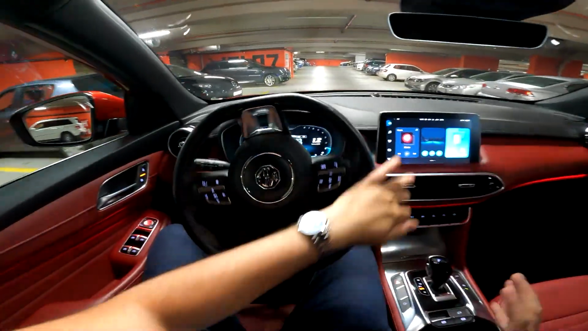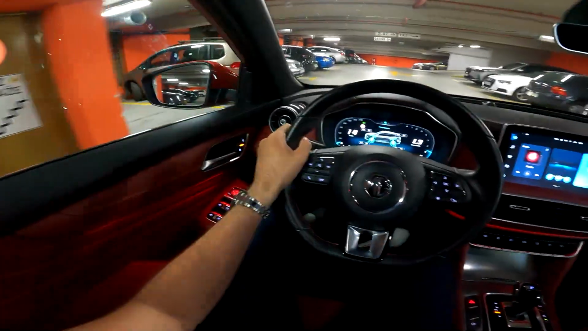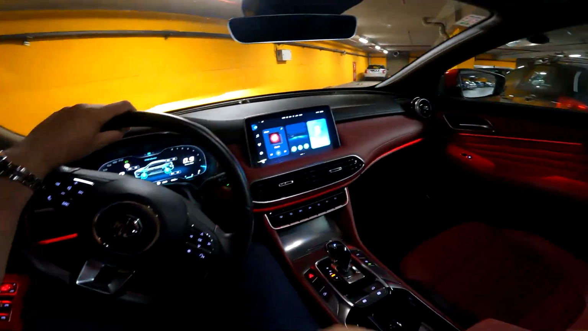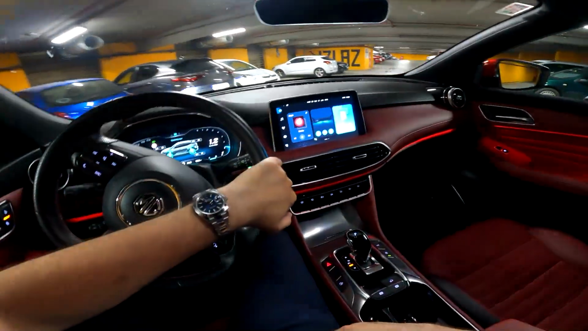Now the style package really makes the car stand out. It is the optional extra. It is, I believe, around 500 euros now on the configurator, and yeah, you get these red details, and it really suits the car in my opinion. Tell me in the comments, do you agree?